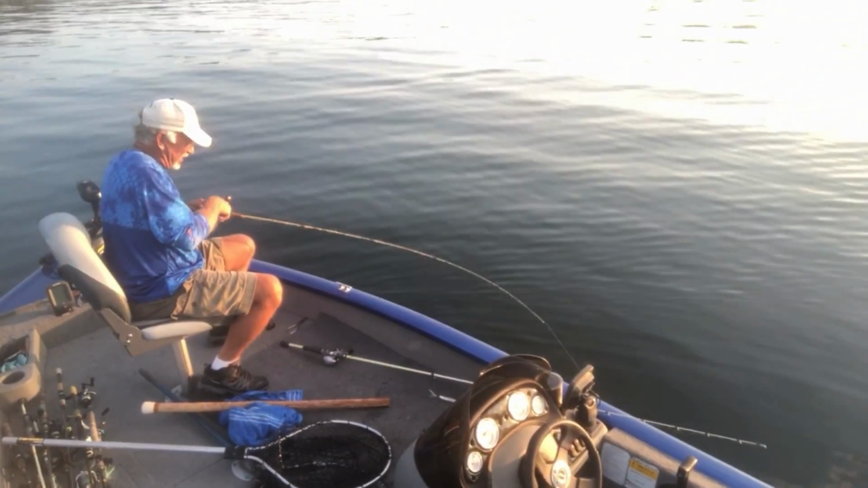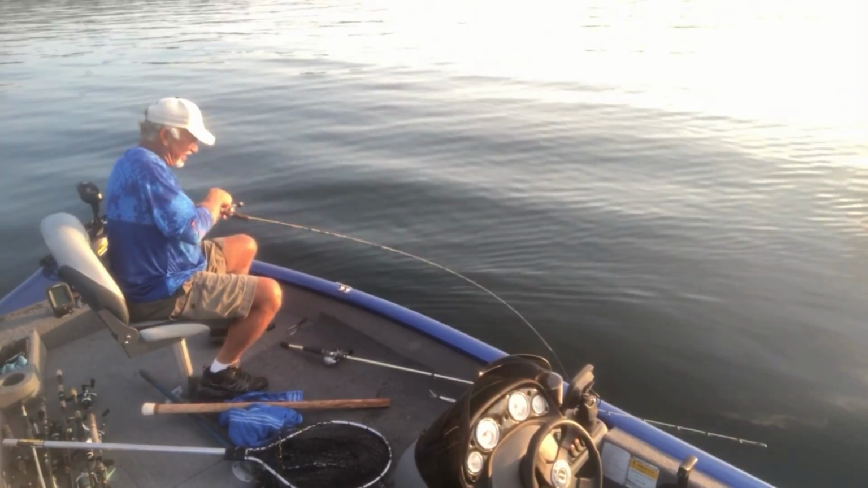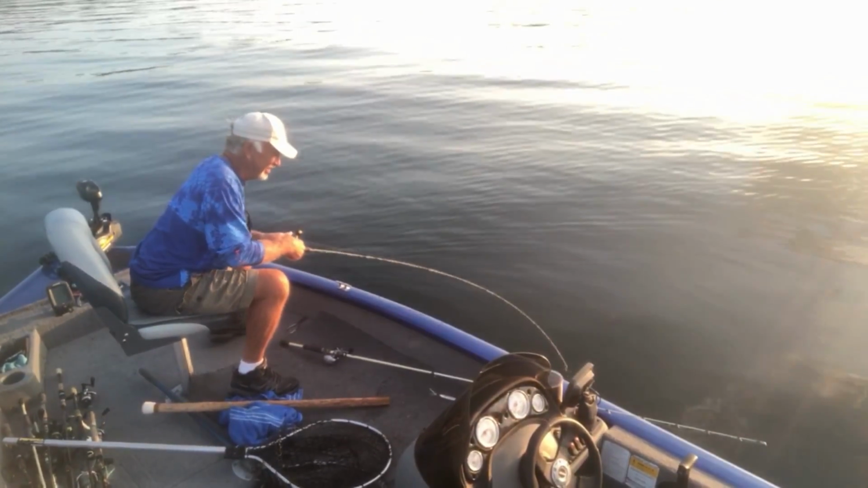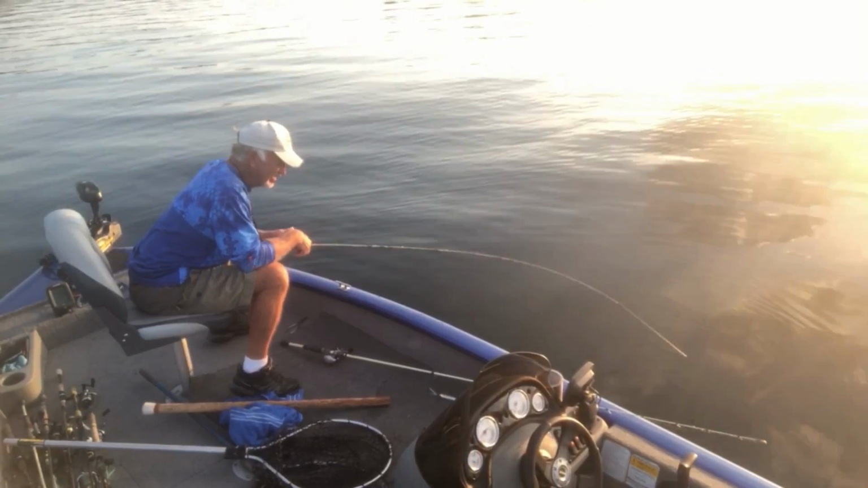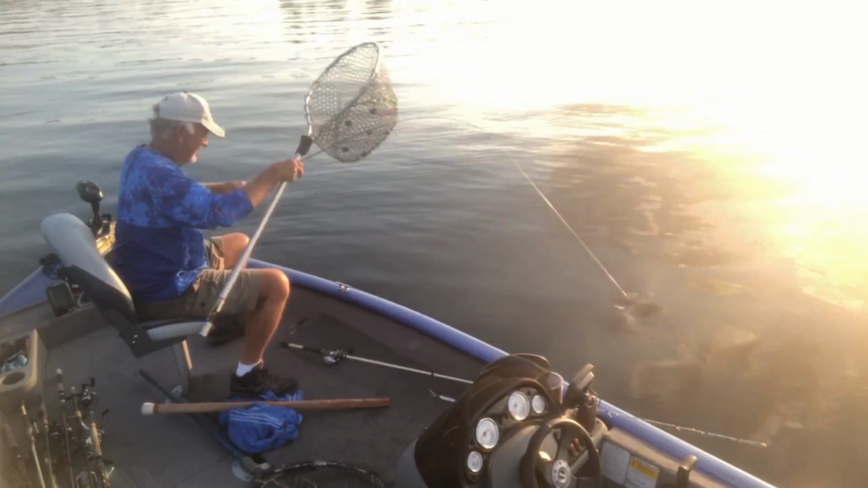Managing the boat, setting the boat in a position that you can catch these fish, that's what it's all about. That's a nice one there. Them big ones might have moved in. Huh? The big ones might have moved in. They're bigger. It ain't no big one, but it's bigger.